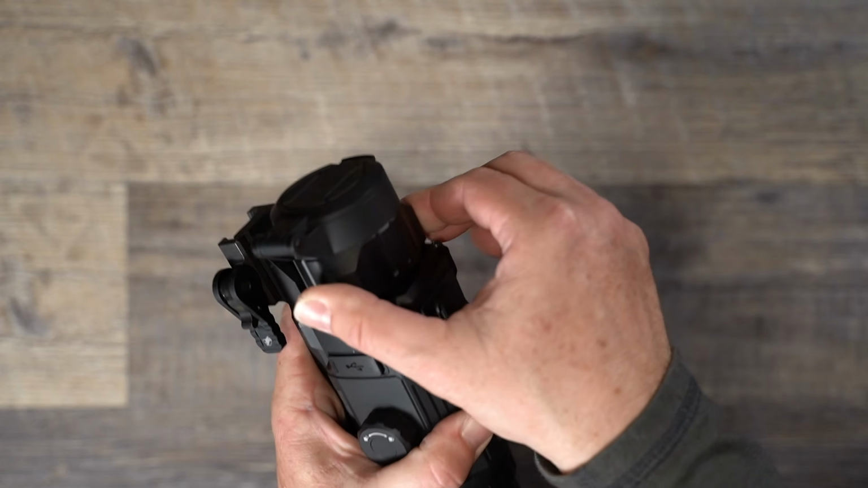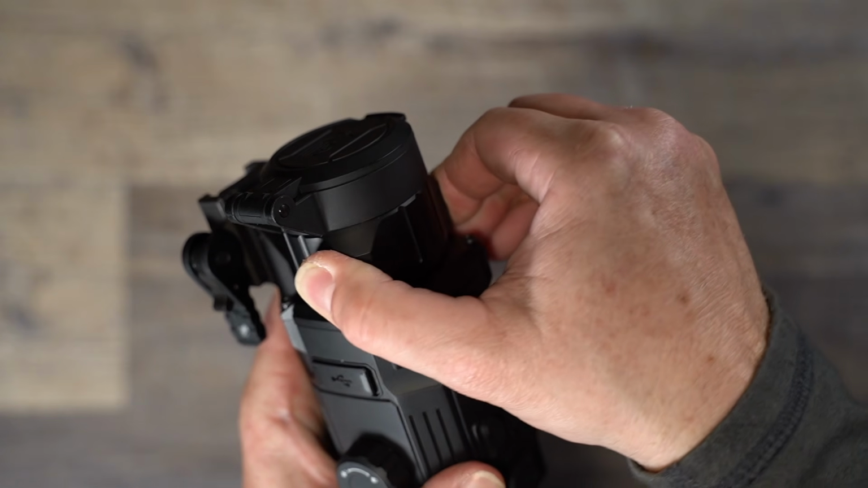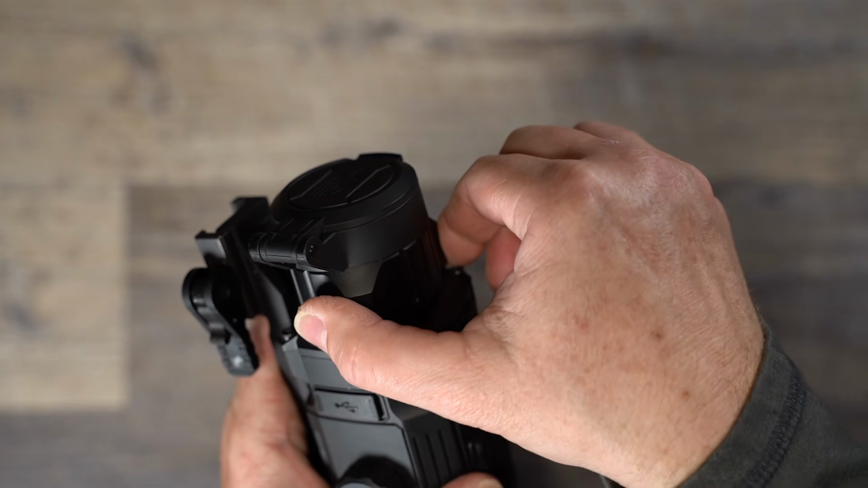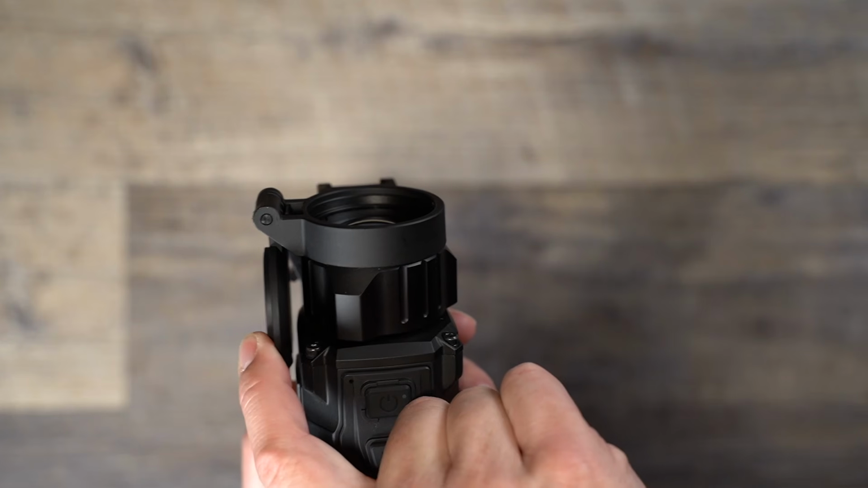The focus ring is large and robust and has 3 large index points that allow you to quickly focus in on your target, and the new lens caps will lock in the open position.